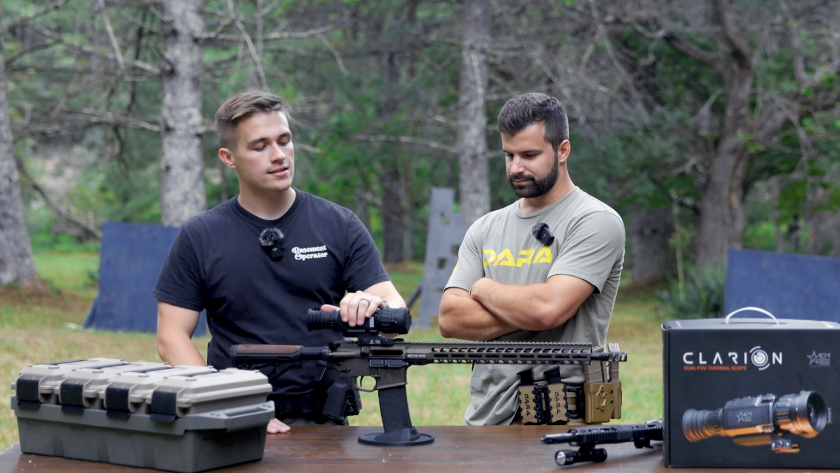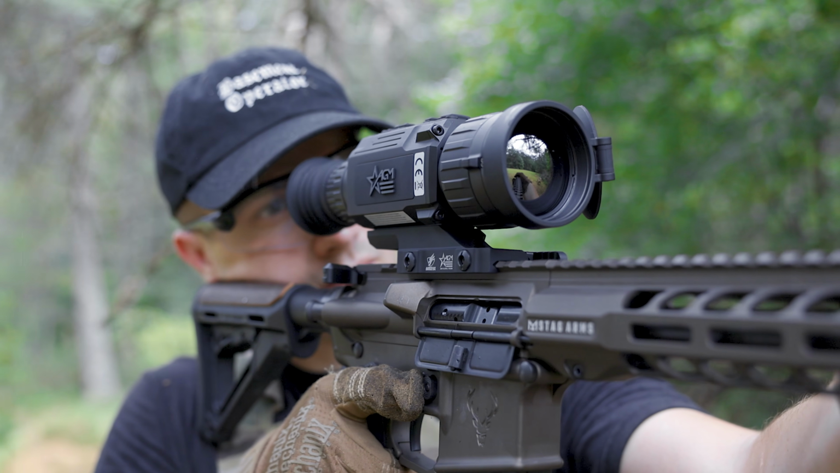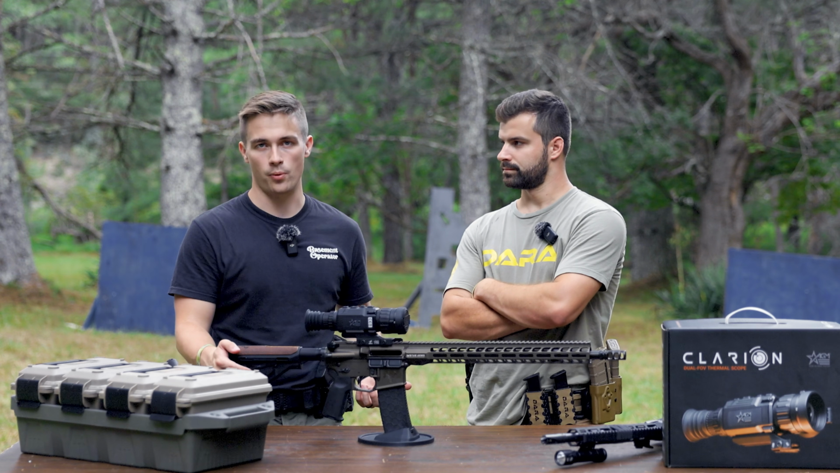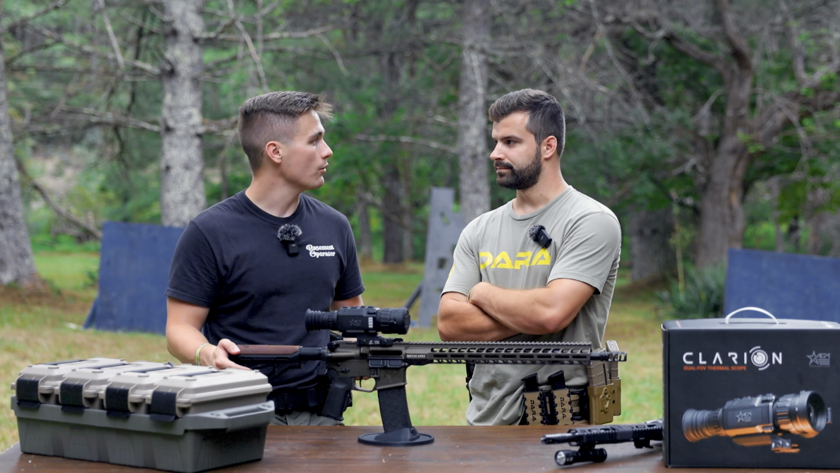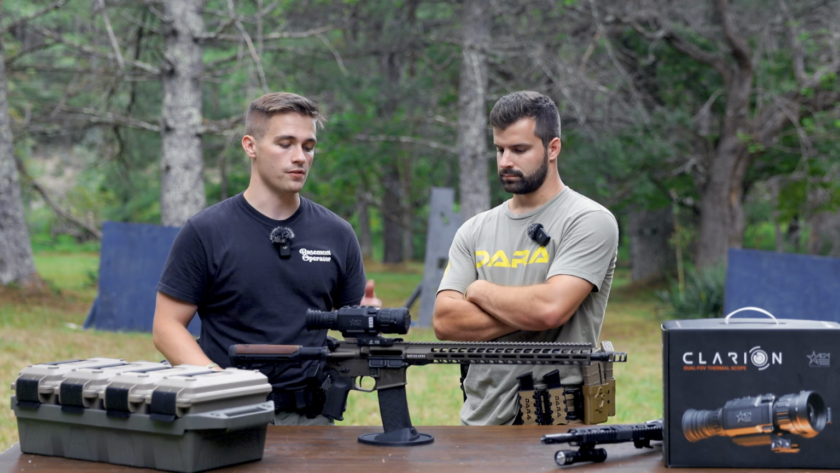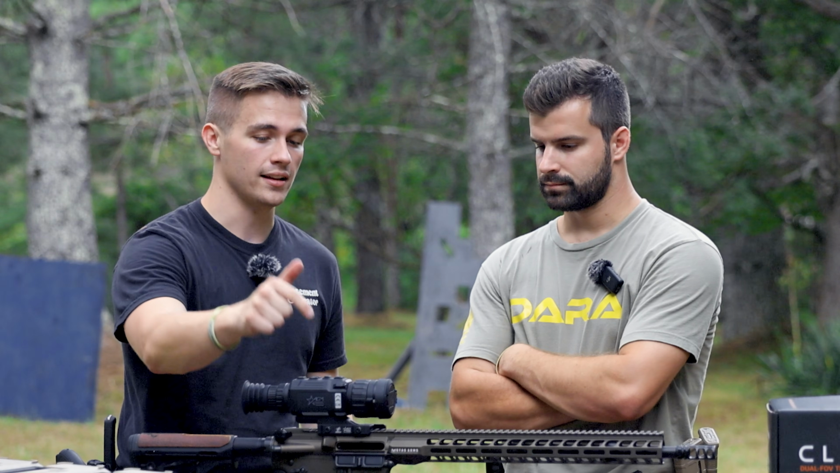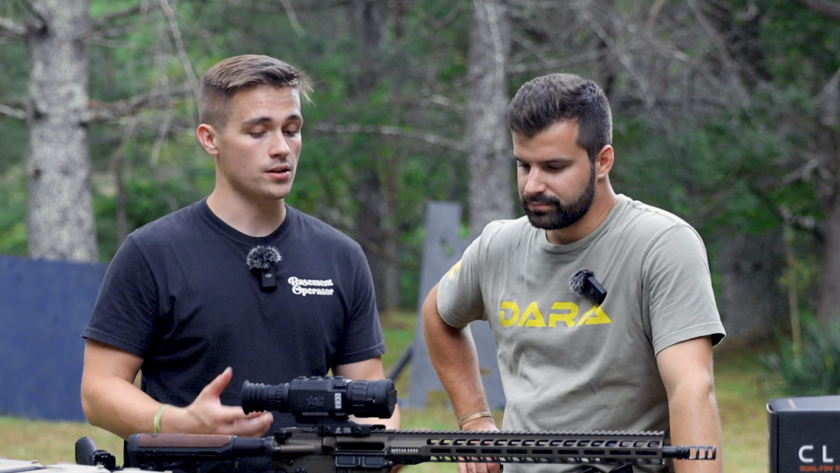Well, you get this awesome Clarion thermal with American Defense mounts, which we've done a lot of work with American Defense, and they make some killer products. We run their mounts a lot, and we've run one of their rifles, and they make some awesome stuff. So we have no problem recommending American Defense, and we think that is a great feature for AGM to use as their mounting device.